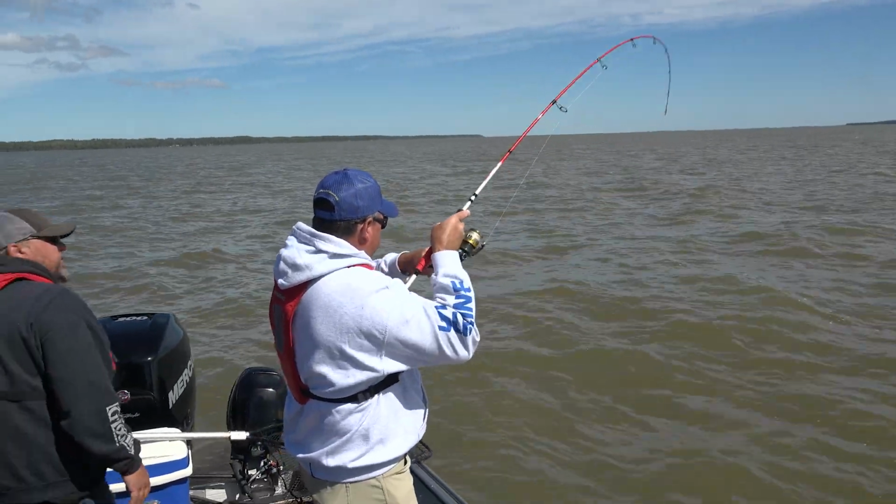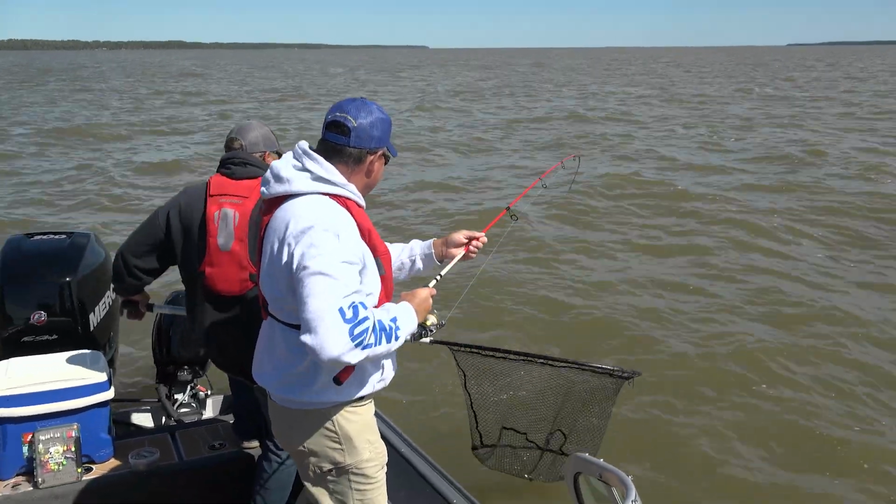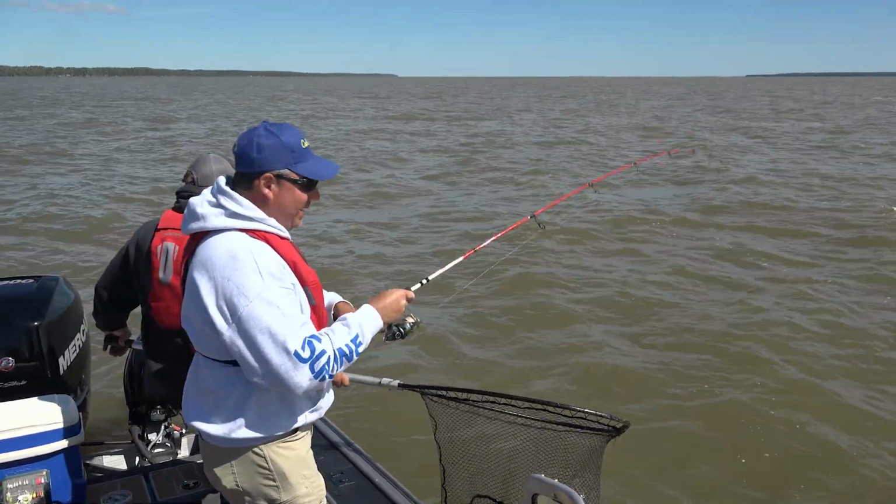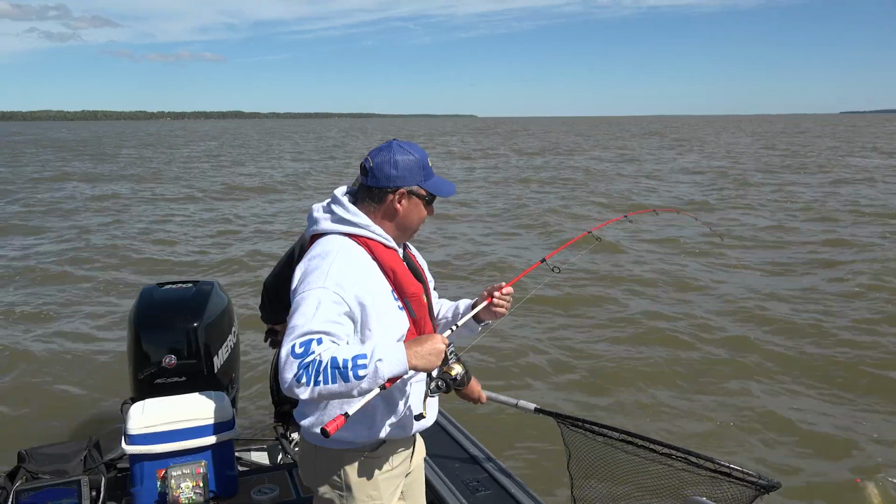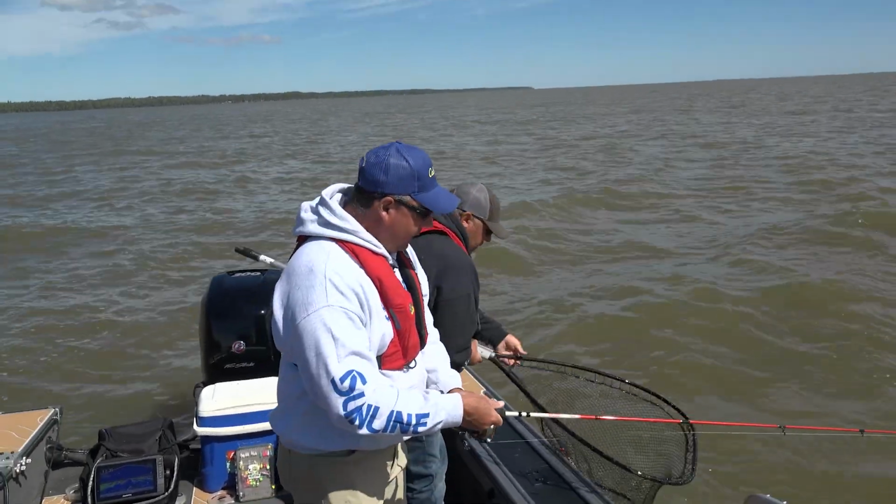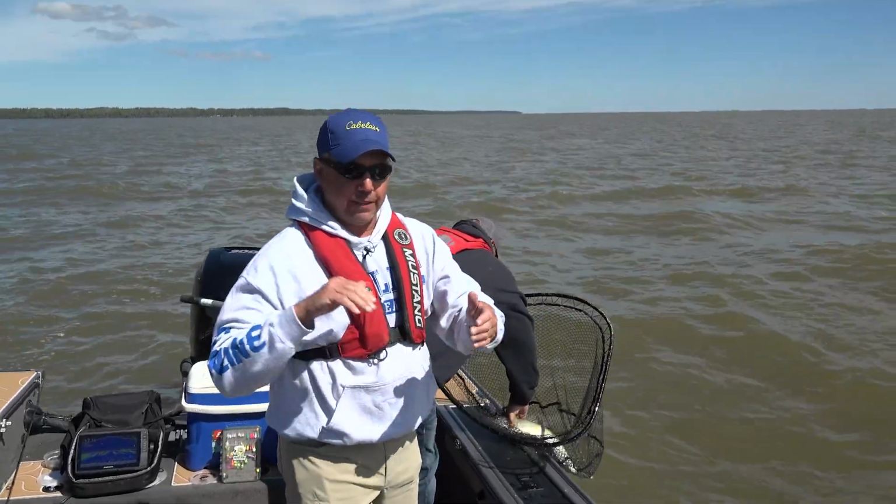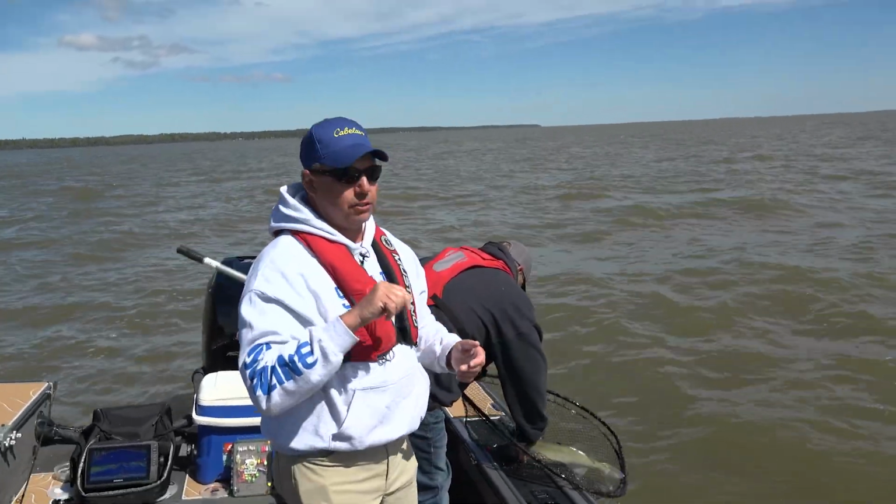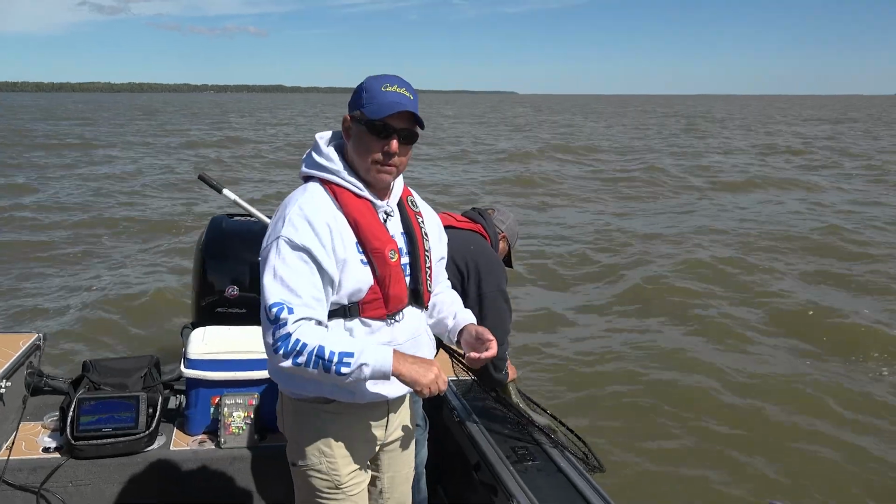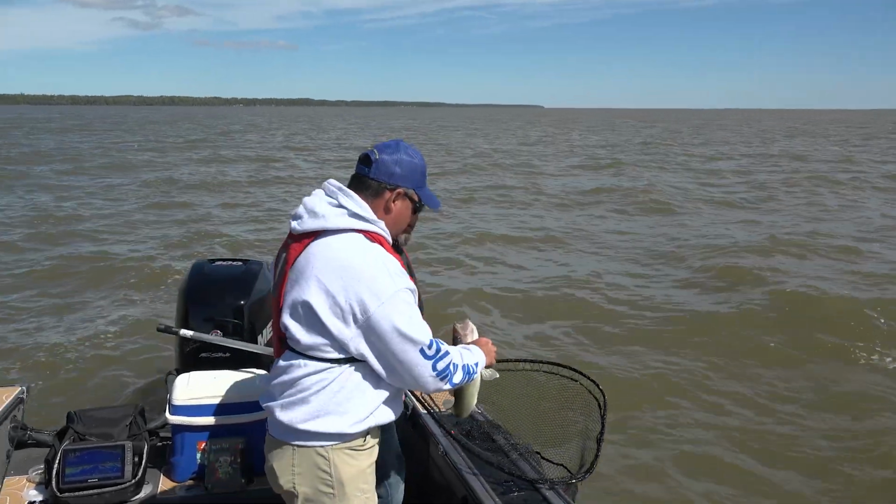Beautiful. Good job, man. Watch them on the live scope. Man, they're off the bottom and we're just raising up to them. And that's when they're picking it up. You take it up and they'll dart at it. They'll sometimes bump it and then turn back and take it again. I think that's what this one did. Hey, check this out inside of them. That's what they're eating.